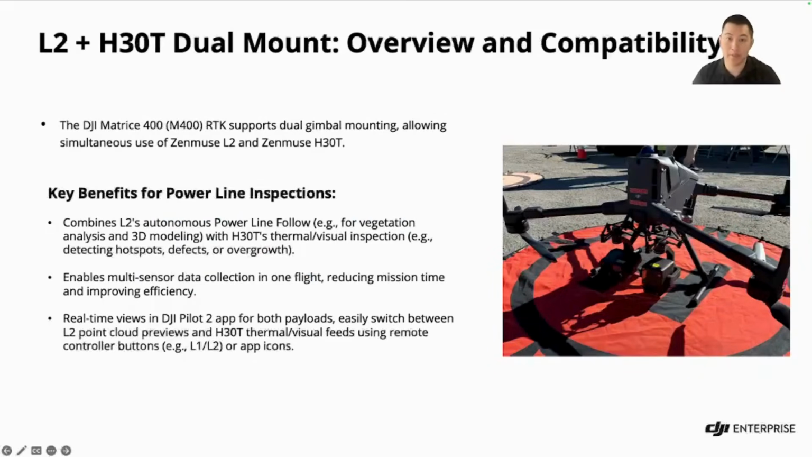Okay, now let's explore something new to the M400 and the M400 only: the L2 and the H30T dual mount. This basically allows simultaneous LiDAR, thermal and visual inspections. The benefit is that we're able to combine the Powerline Follow feature that we just went over and also use the H30T at the same time. So we're able to collect multi-sensor data all in one flight pretty efficiently, and you can switch between these two payloads in Pilot 2.